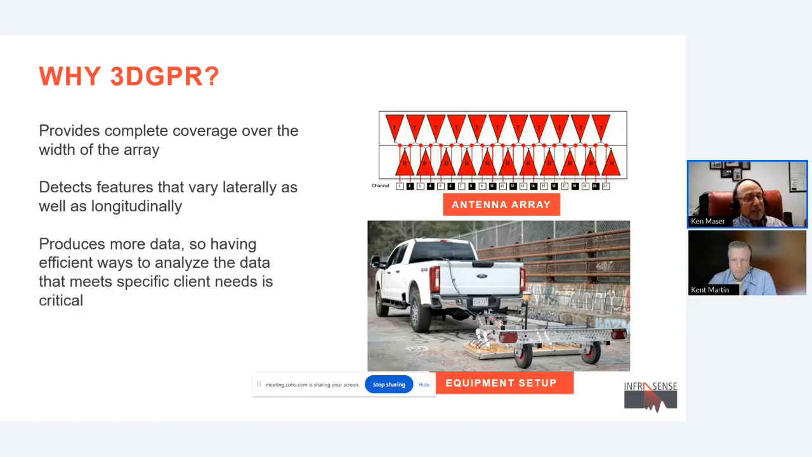And those 20 channels of data spaced 3 inches apart give us complete lateral coverage as well as continuous longitudinal coverage. This is a picture down below of a ground coupled equipment setup with the antenna laid out across the surface with this particular pattern.